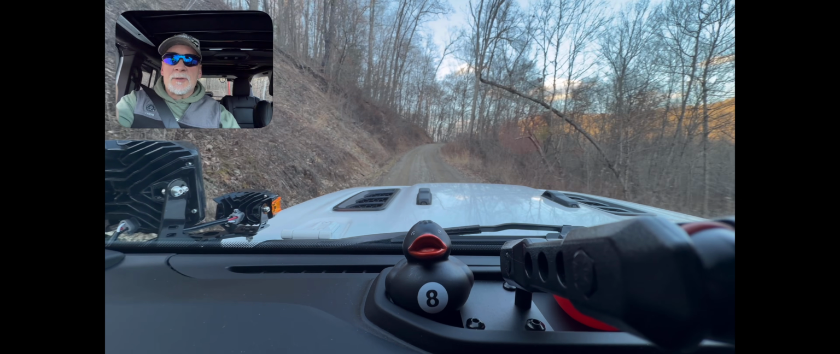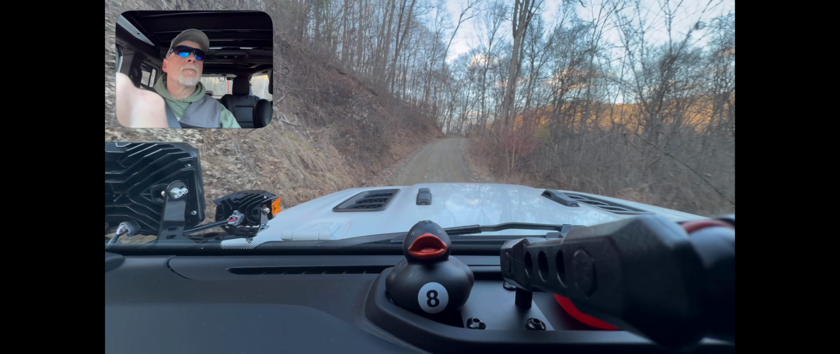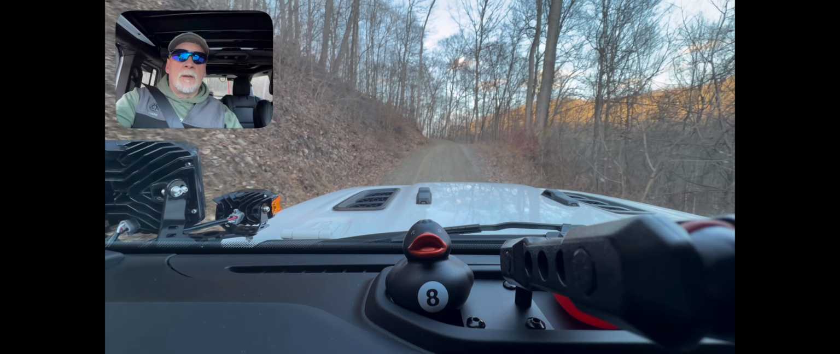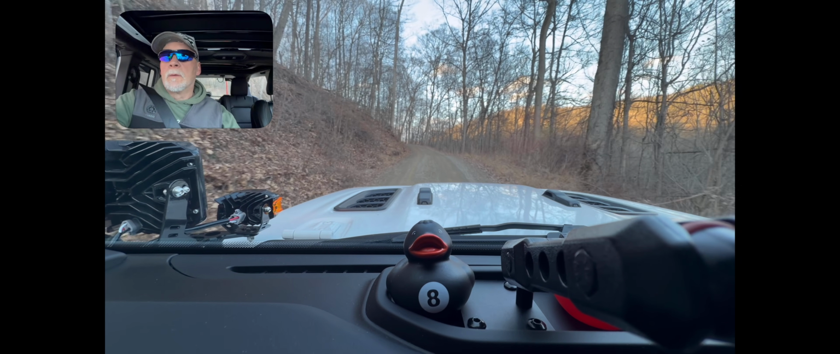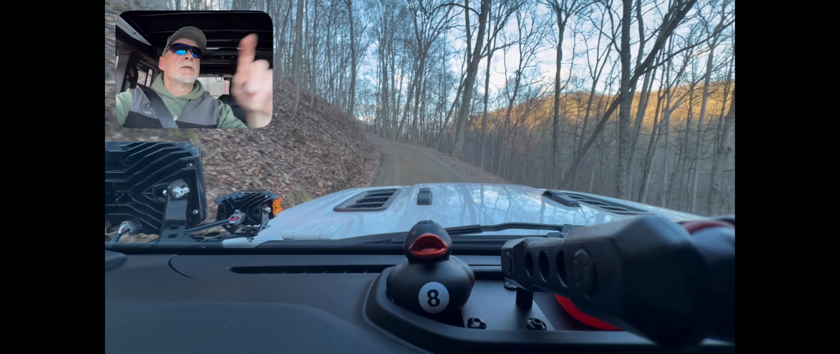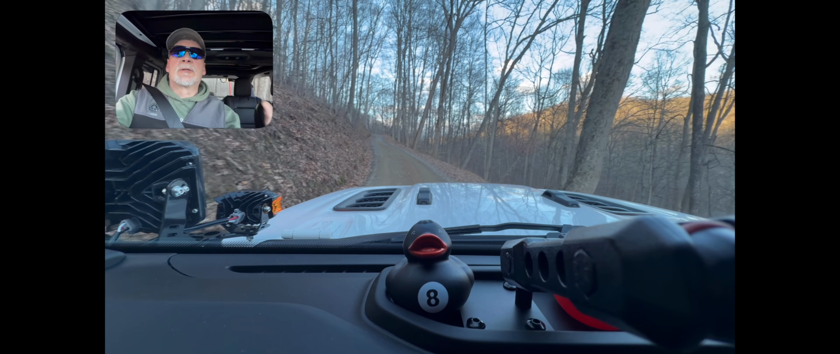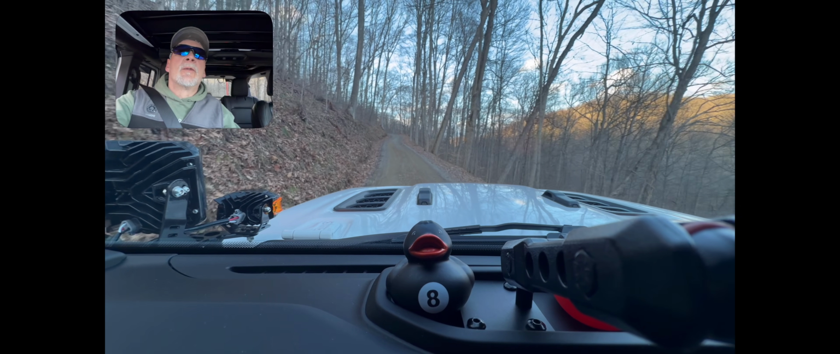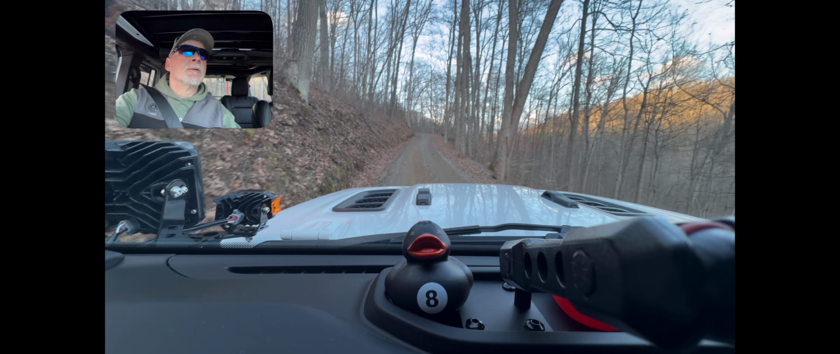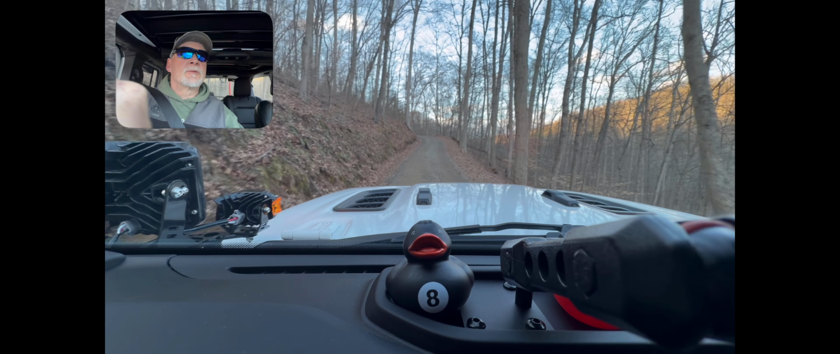Somebody's coming the other direction. Either I'm screwed or they're screwed. There's no room for error. To the right over there, it's straight down, almost straight down. Only thing that's holding up this hillside is tree roots. Gotta leave the trees. Root system supports it.